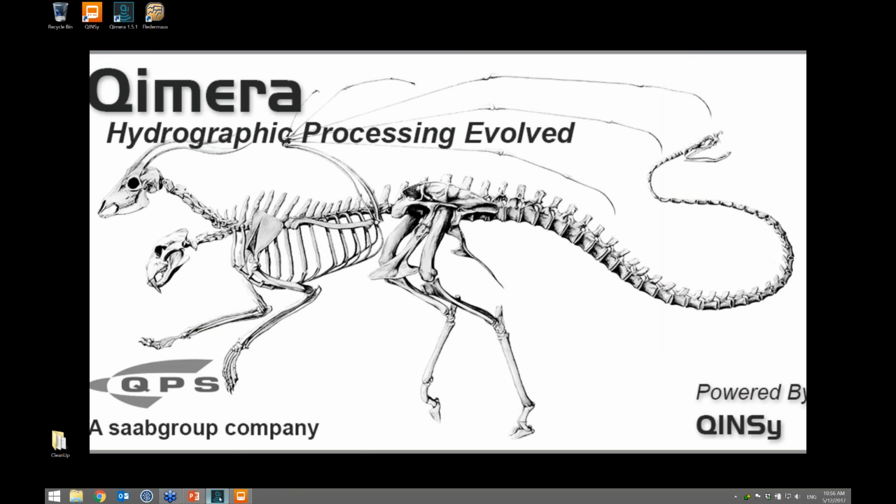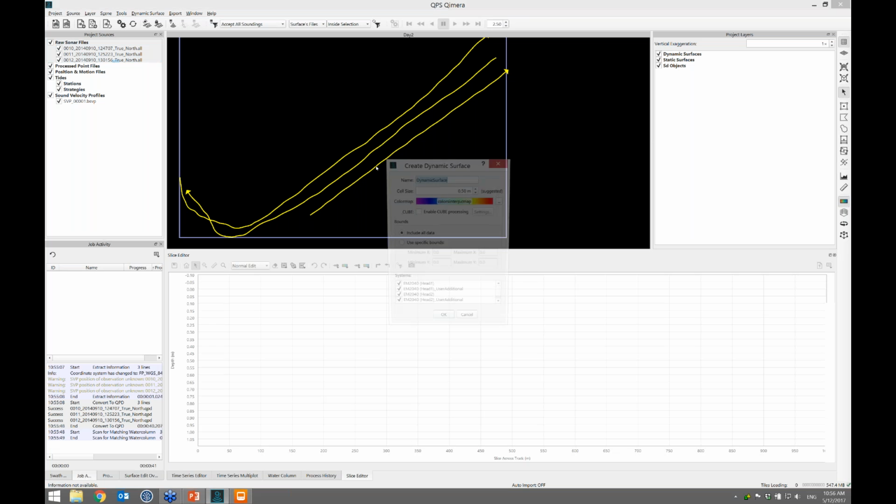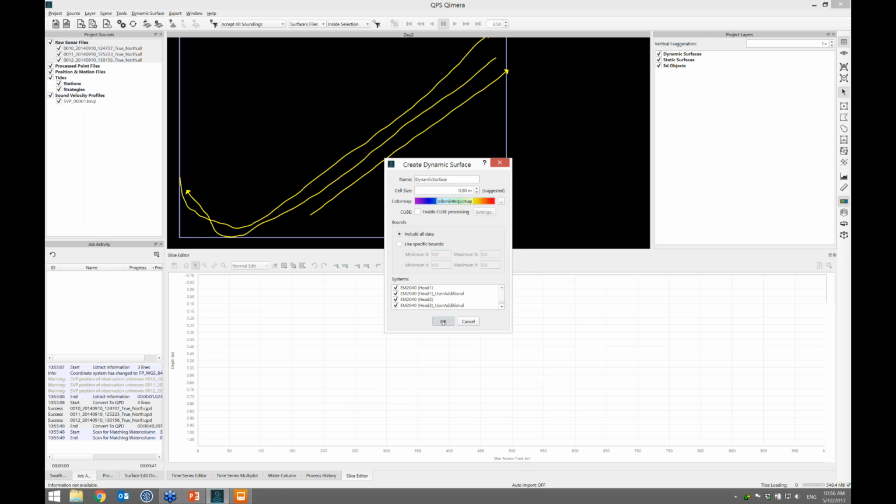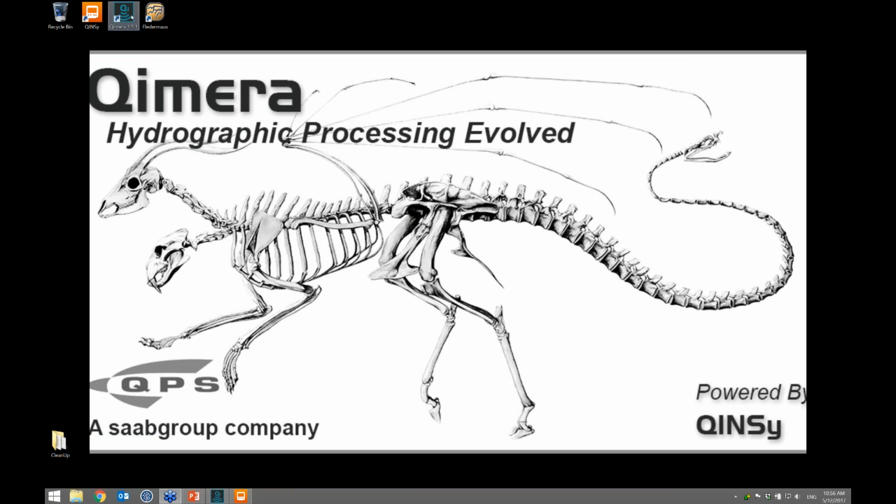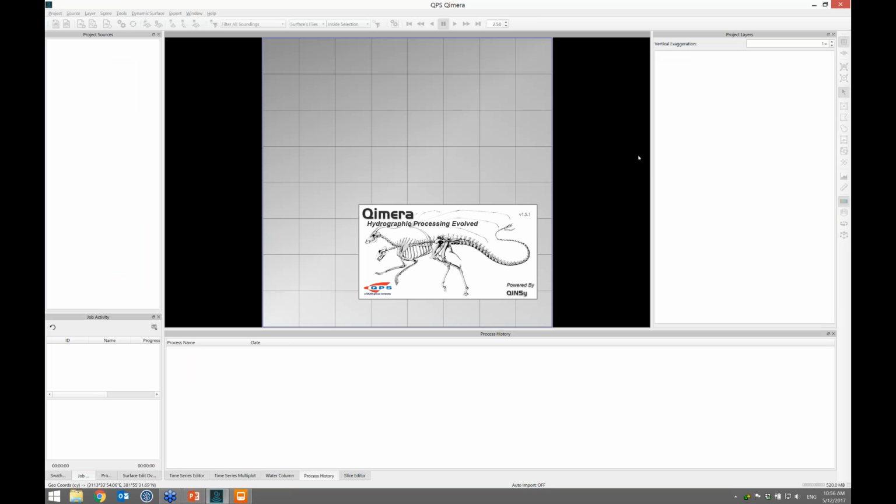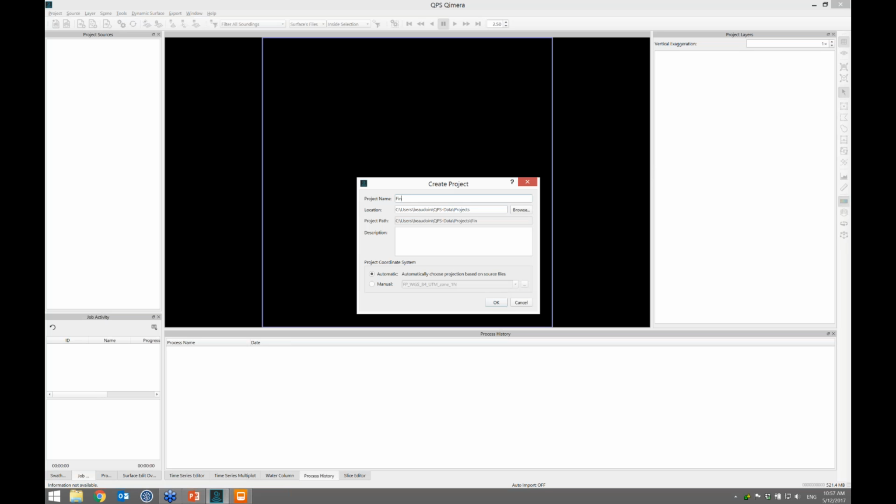Meanwhile, let's go back to day two. I'll select these guys. I'll make a dynamic surface, 50 centimeters. Let's let that cook up. So let's put myself in the shoes of the person who's collecting all of this data from all of the surveyors in the field. And I'll make a new project. I'll call this Final Delivery Project.